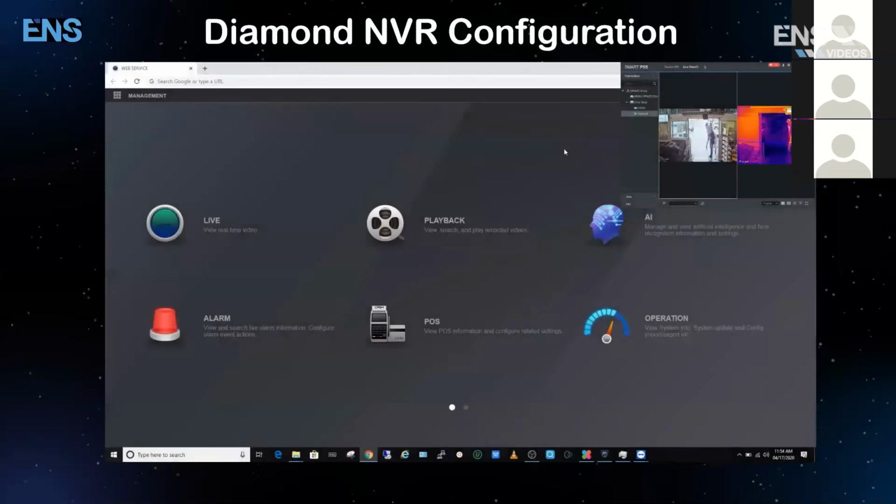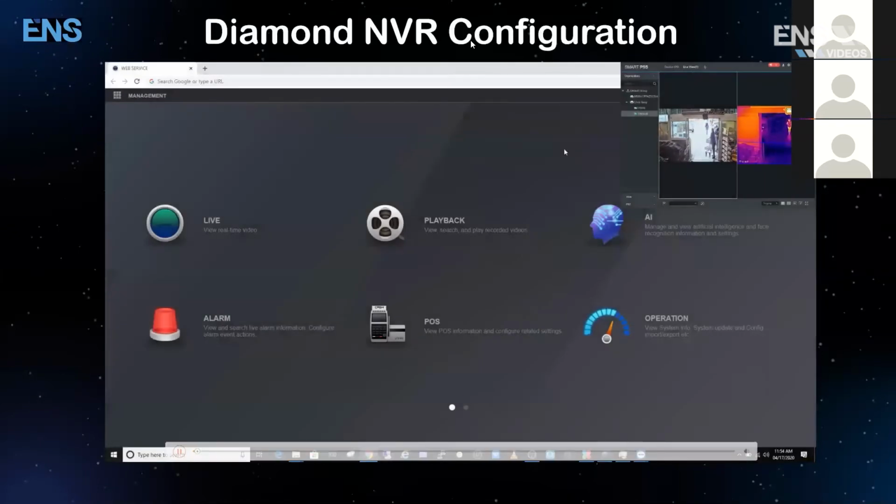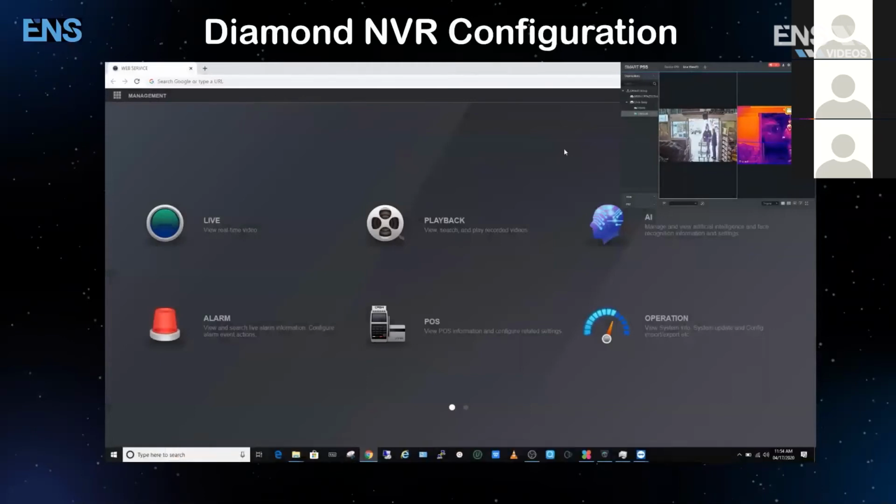So this is a familiar look. This looks like the web GUI interface of the local NVR. Is that correct? Yes, that's correct. This is the web interface of the NVR, whether you log in locally or you use Smart PSS and log in remotely, either or. Being that this is a modular based design, where is the first section that we go to build the relationship between the NVR and the thermal camera?